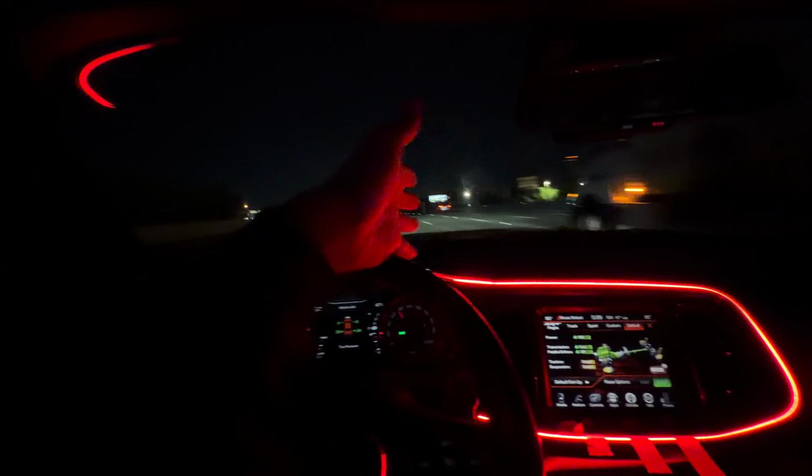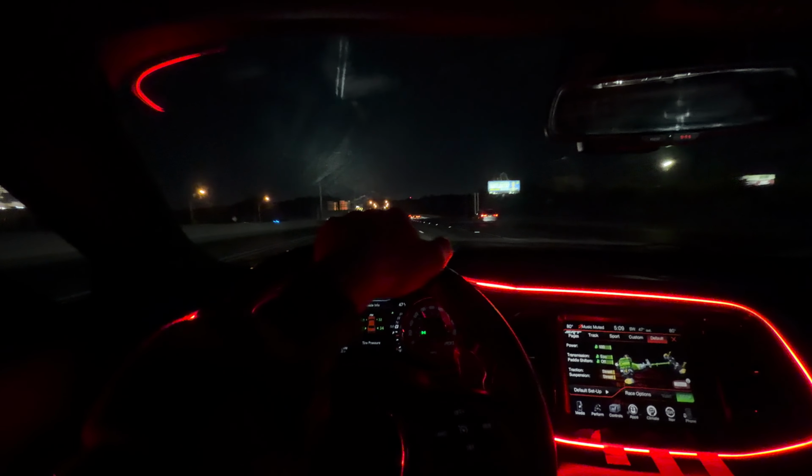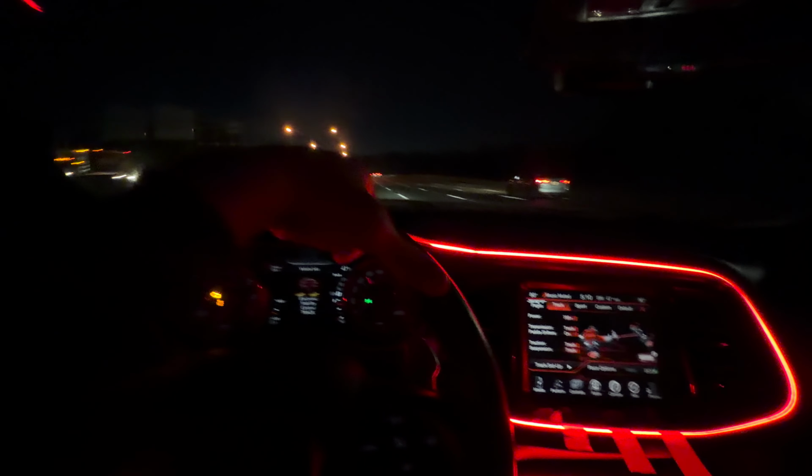See, I be in between lanes when I get beside a truck that I need to get into that lane, because them trucks, boy, I don't know. Oh, that thing started rumbling the moment I put it in track.